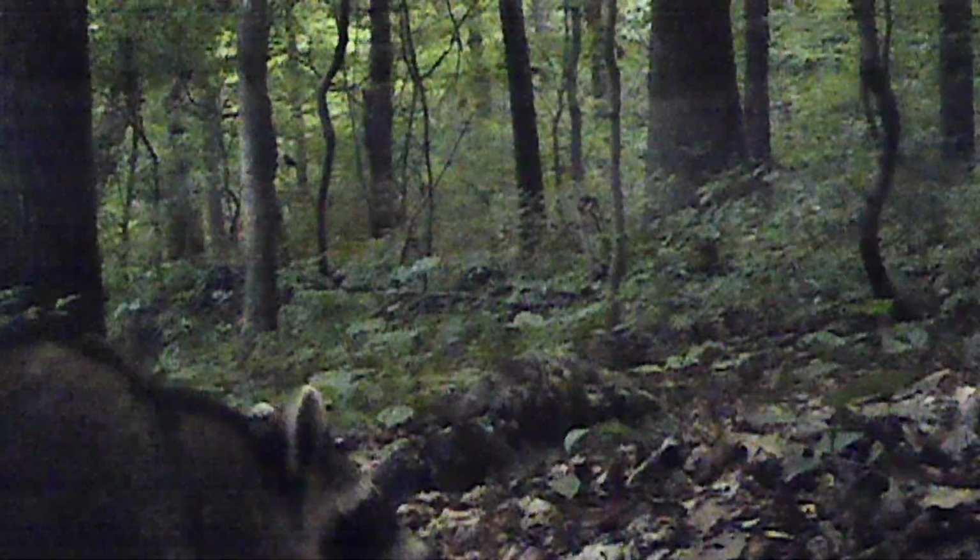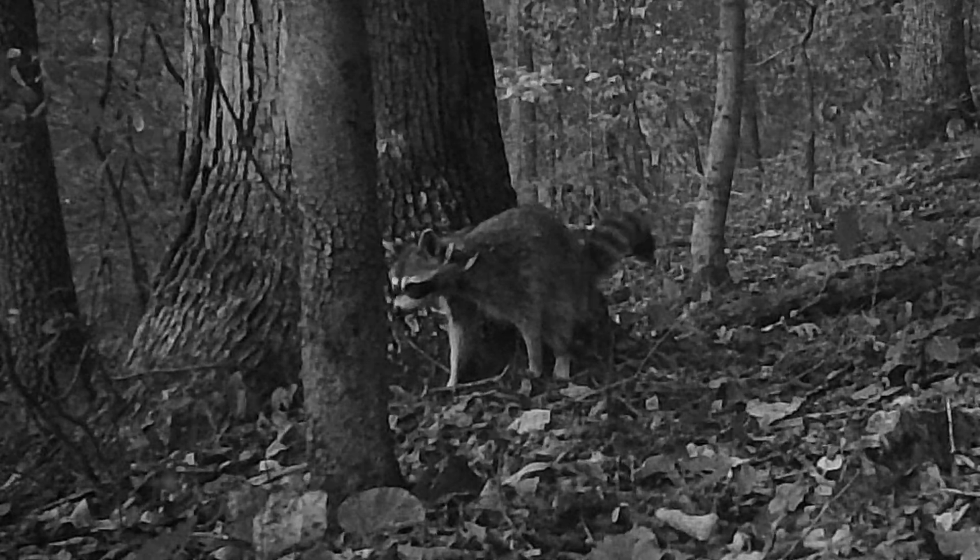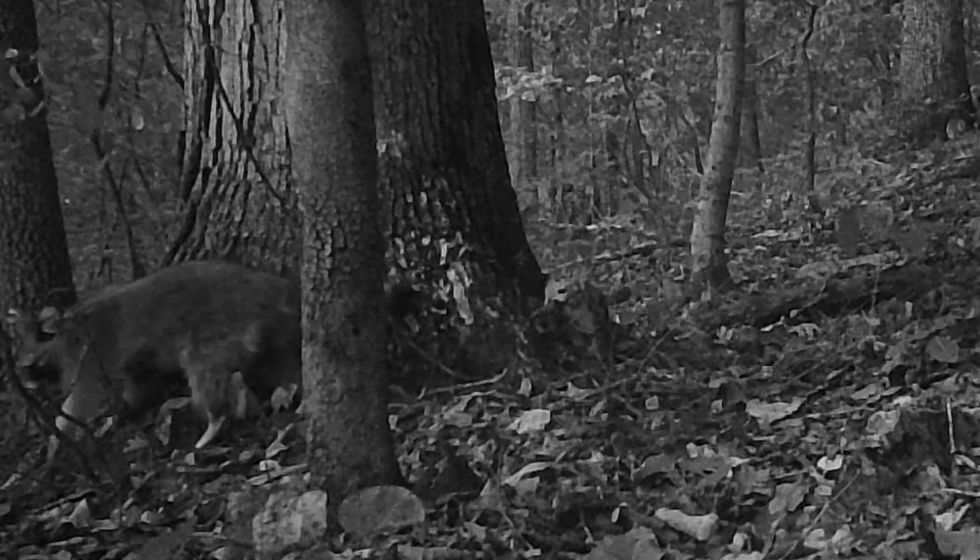Late in the evening, they're still here. Fawns are still playing. And out in the woods late in the evening, just before dark, there's a family of coons messing around. Caught them on camera. Mommy and her baby. And they're out running around just before dark.